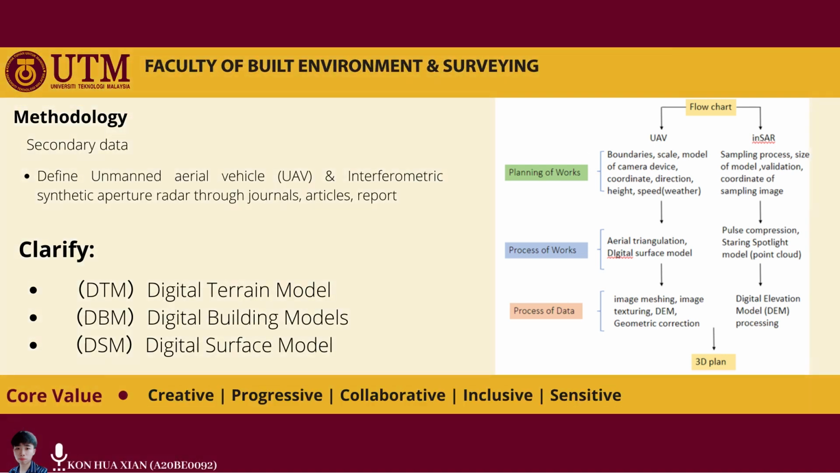Okay, in our secondary data of the methodology, actually we define the unmanned aerial vehicle UAV and the interferometric synthetic aperture radar through the journals, articles, and reports. Before going into depth about how to make a genuine orthophotos, a few often used abbreviations should be clarified, which is the DTM digital terrain model, DBM digital building model, and the DSM digital surface model.